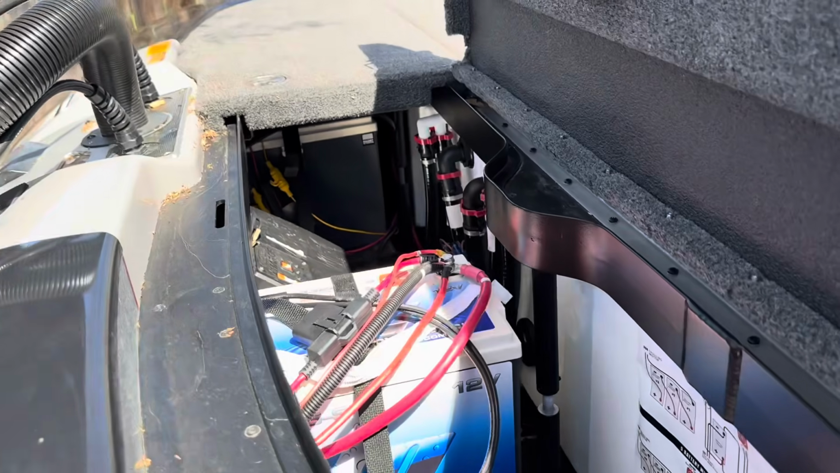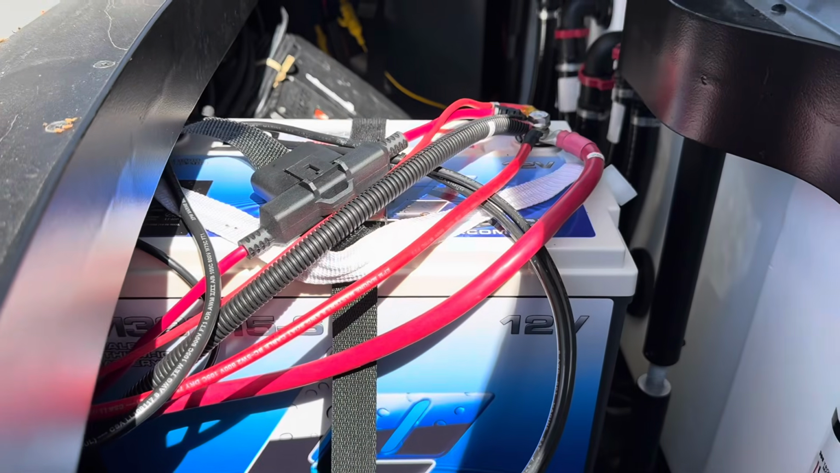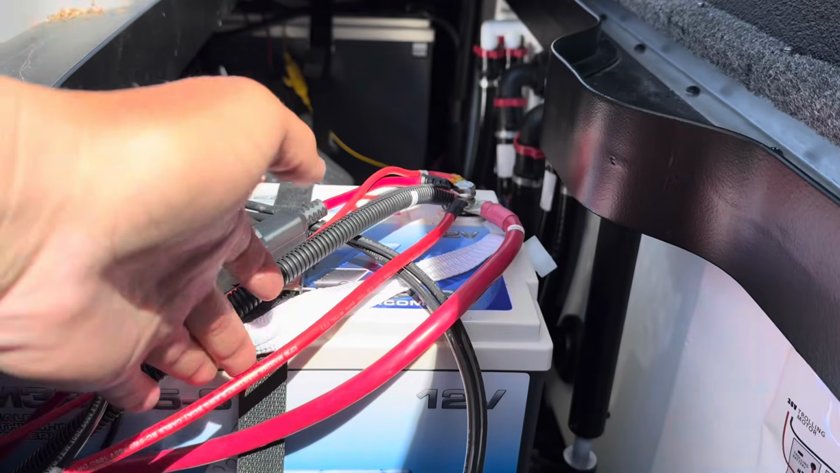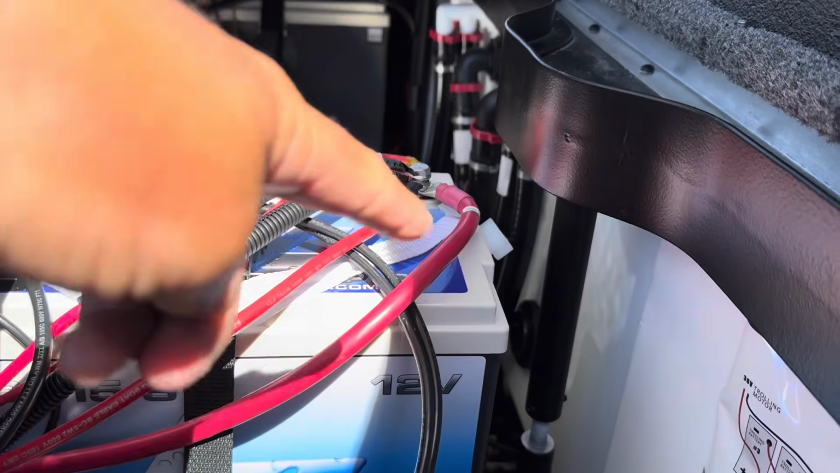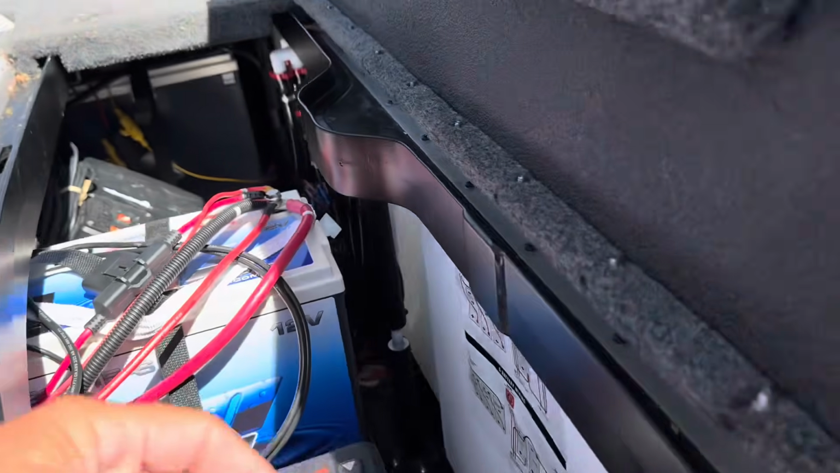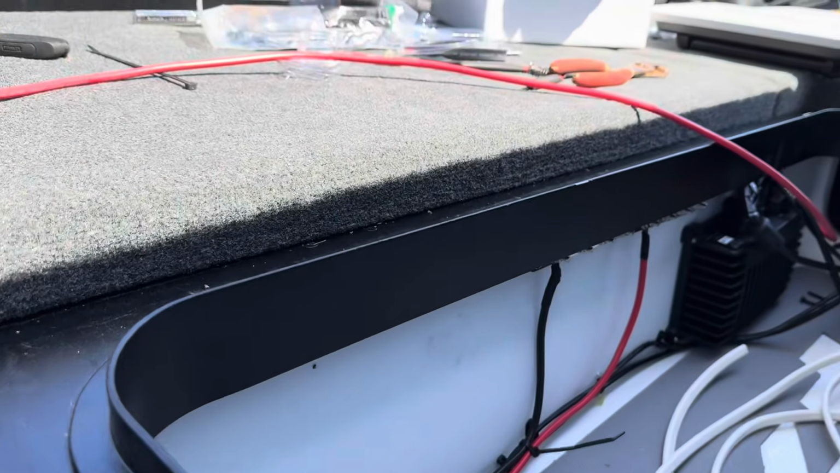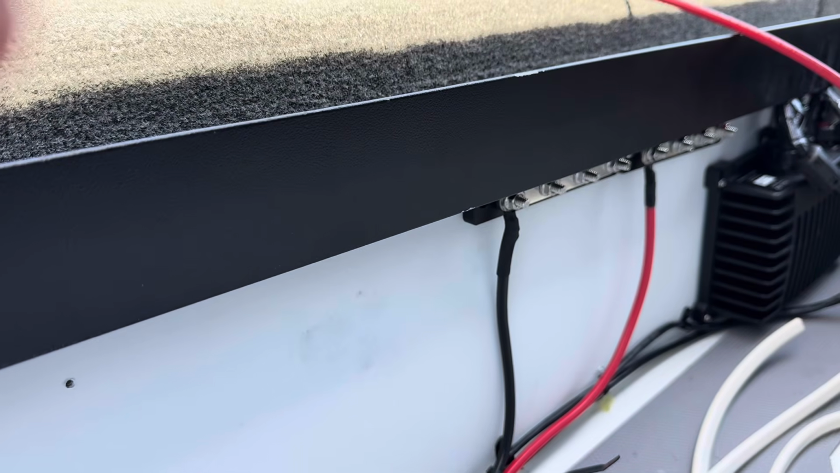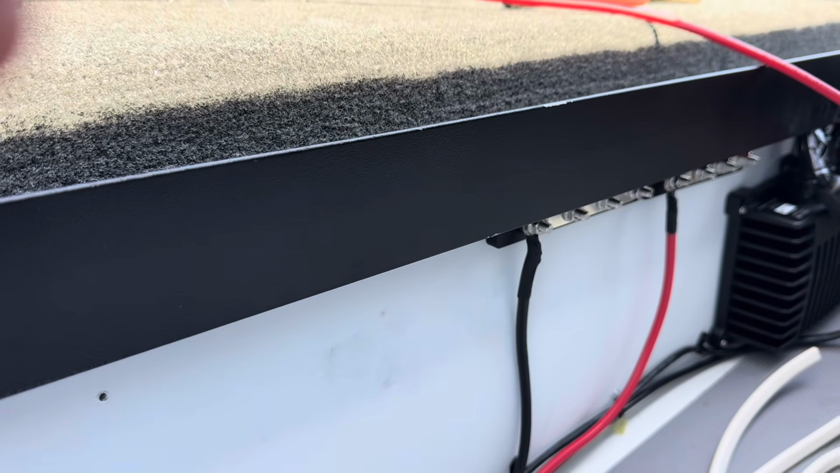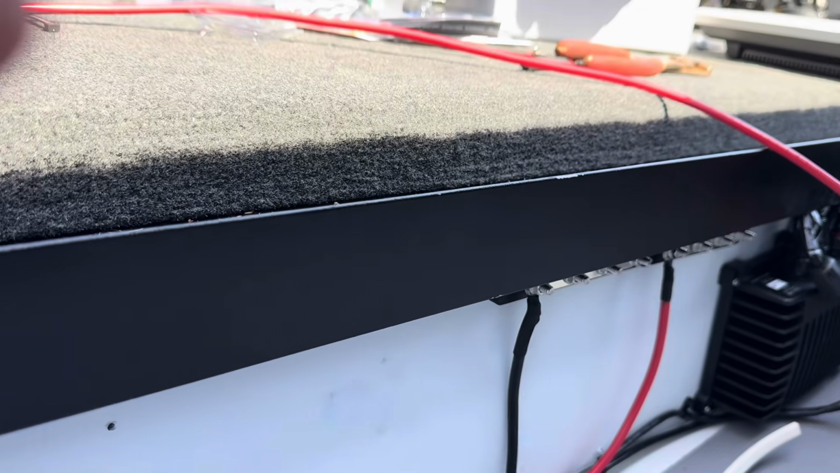All right, guys, we're midway through rerunning power just for the black box, the live scope transducer. I have 8-gauge wire running directly from my 215 amp hour Lithium Pro. I've run it all the way, clean power, to right by my box. If you can see, there are two bus bars in there. One is for power, one is for ground. So the live scope box is going to have its own ground and its own clean power. Nothing's going to be interfering with it.